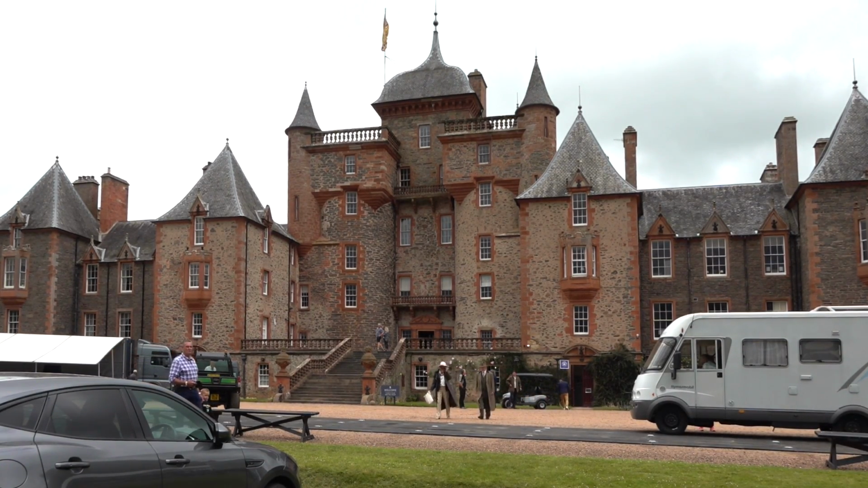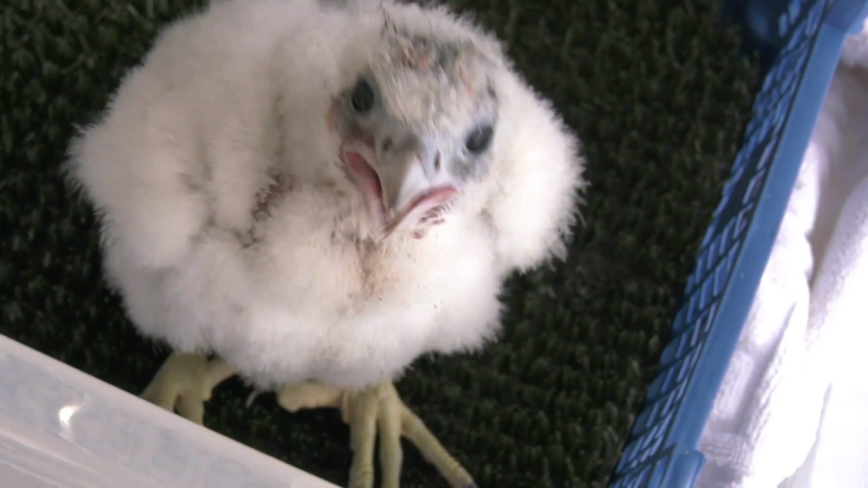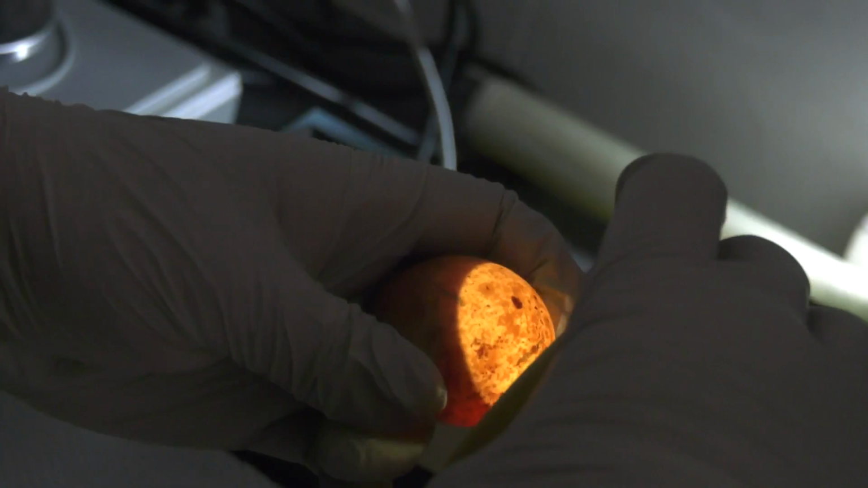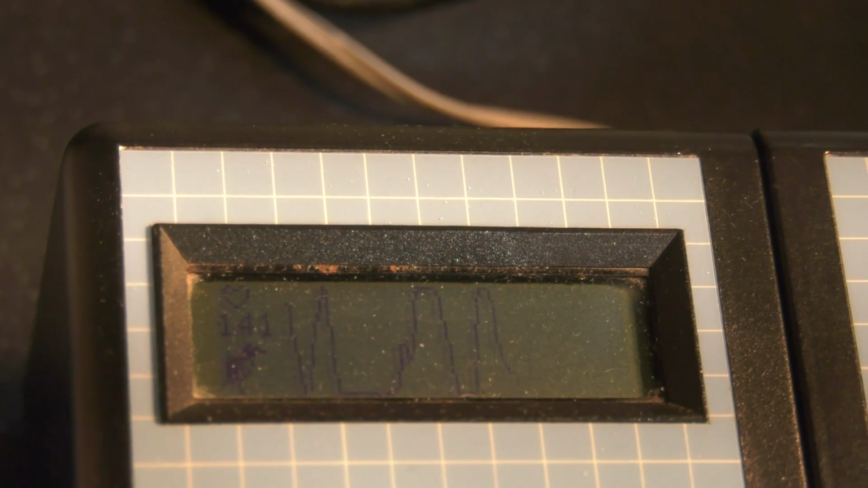Thanks, Sir Jackie. Now, you may wonder why we don't see much of Roy Lupton between spring and autumn. The reason is the sport of falcon racing. Roy has been breeding again. So this is actually the last egg in the incubators. All the others are either in setting machines or in hatches. Thankfully, it's the end of the process, not the beginning, so no need to hurry your children away.